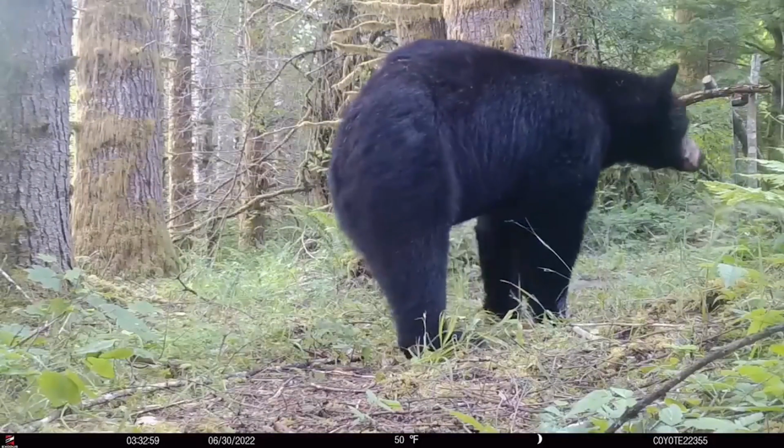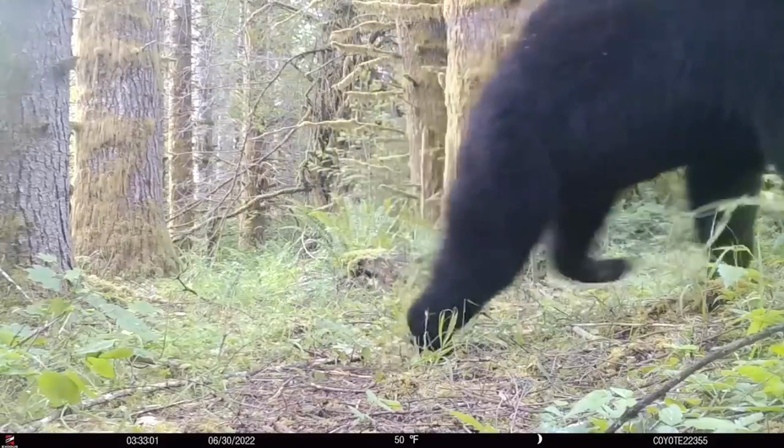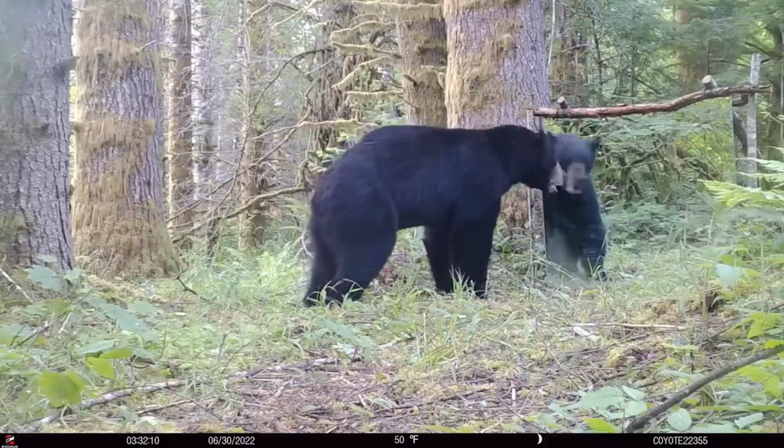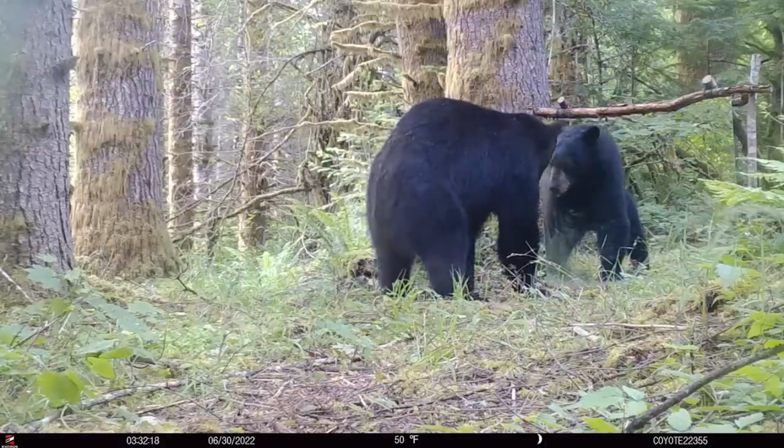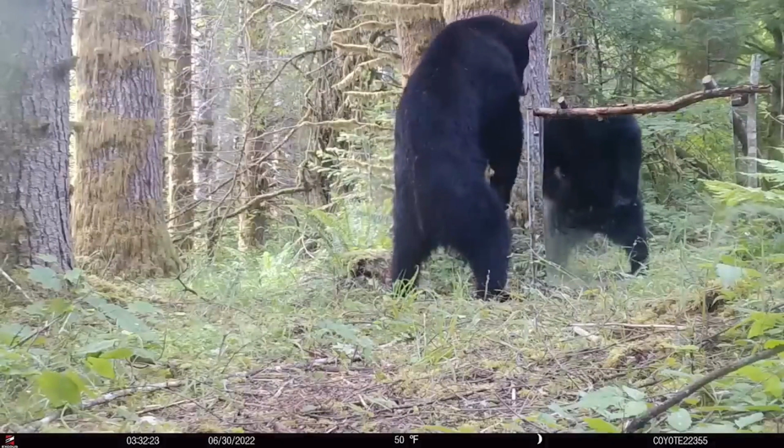Eventually, it decides to leave the scene. This encounter between the bear and its mirror reflection is truly a remarkable and rare moment captured by the camera.